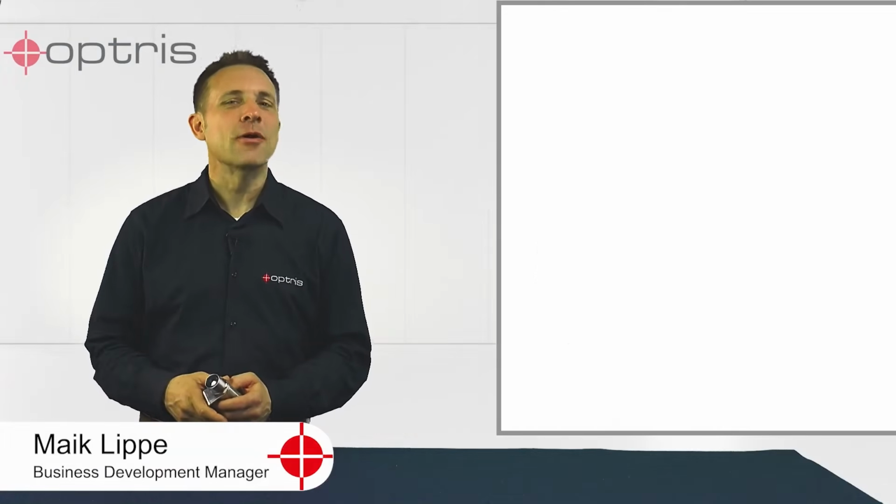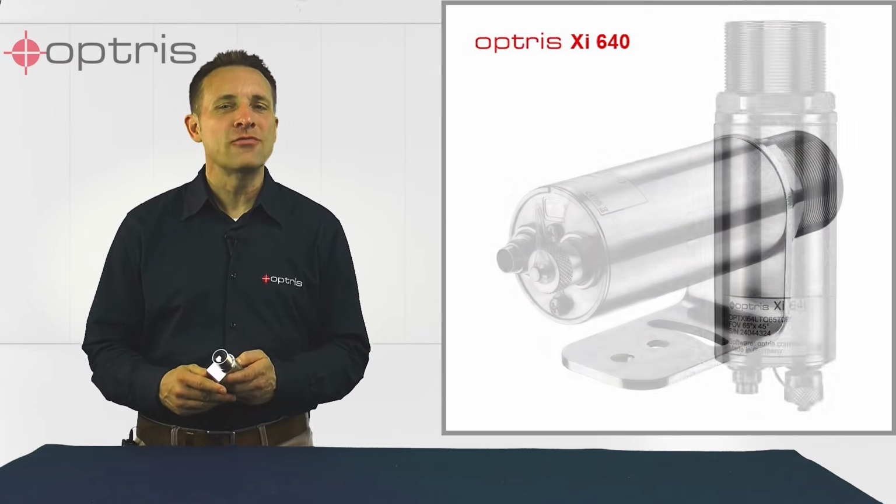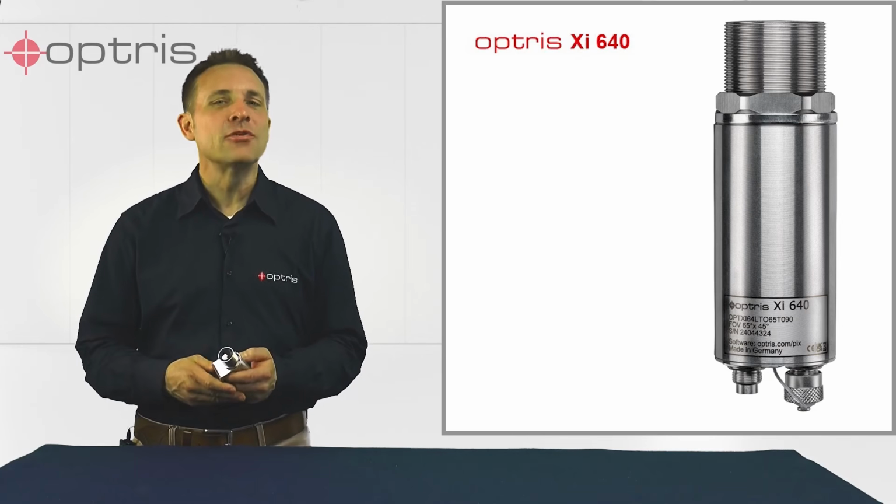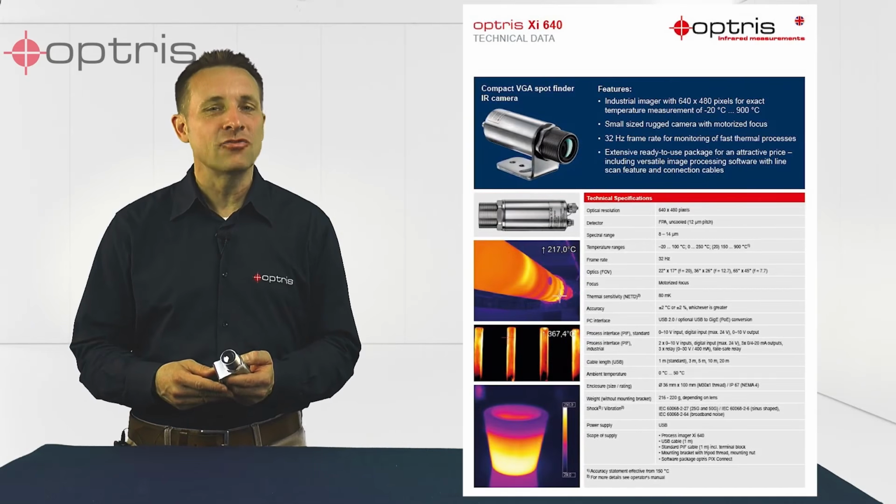Today we are talking about the new Xi640 camera. The Optris Xi640 is an industrial long wavelength infrared camera that offers innovation, affordability and precision in non-contact thermal imaging. Designed and manufactured in Germany for industrial applications.